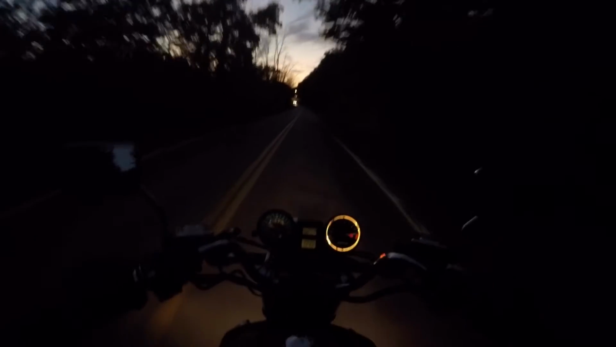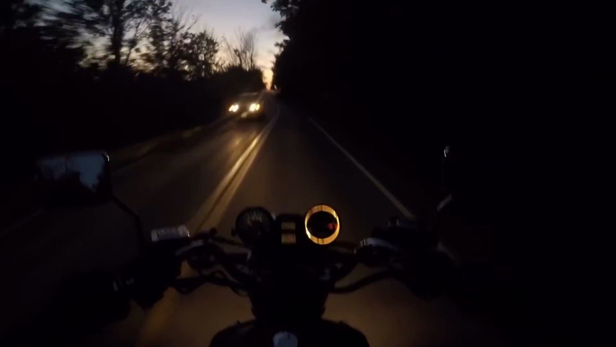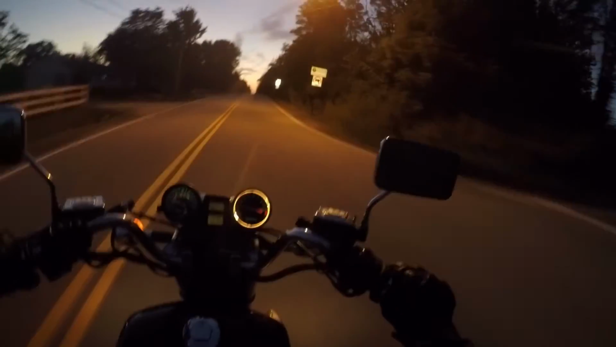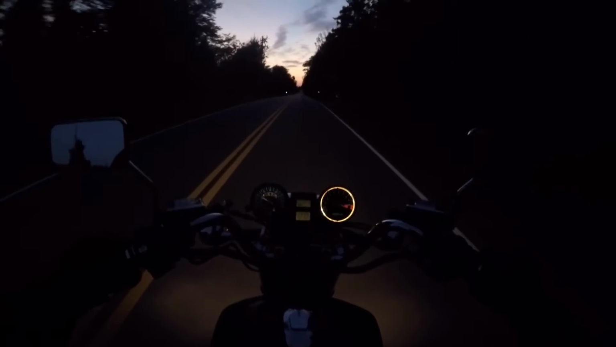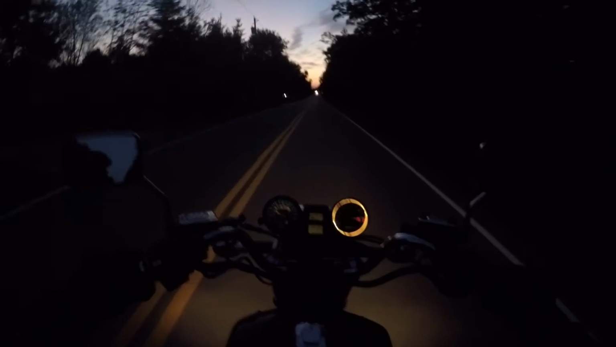Not only are the roads less busy, less crowded, more open, all that wonderful stuff, but you're less distracted because you can only see where your headlight is. It's like I'm in Hudson now. Anyway, when you can only see where your headlight's pointing, you're not going to be rubbernecking left and right trying to look and see what the sights are.